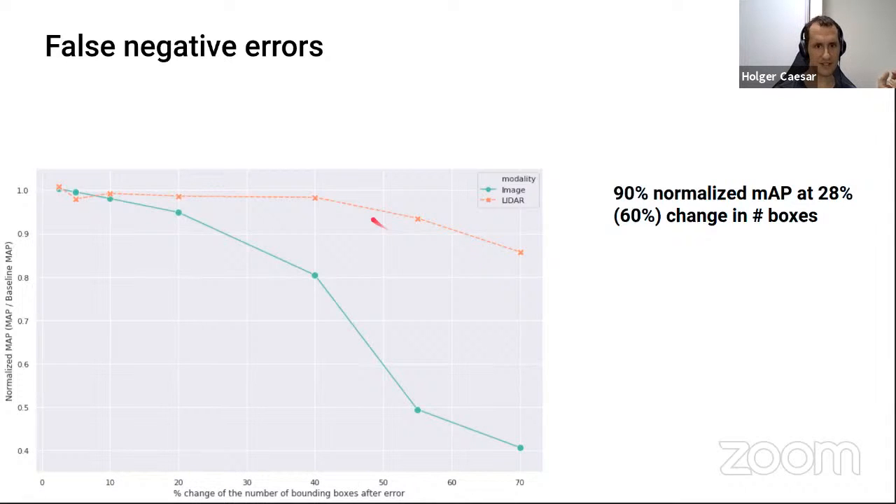And this is actually quite impressive, right? You can basically take away 60% of the boxes and just forget to annotate them, and you still get 90% of the quality. Of course, that depends a lot on the detector that we use and the loss function in your detector. So other detectors may use every single box, and then it will probably end up being a different result. But we use an SSD-like paradigm here.